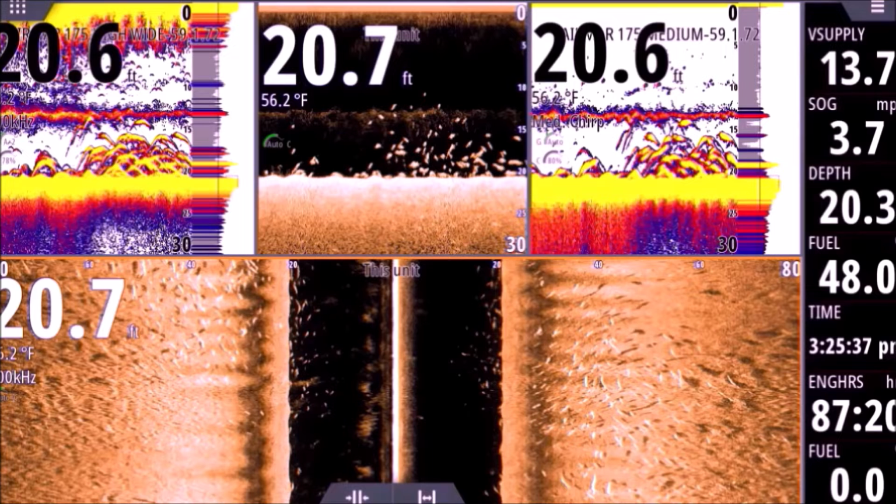Now, all of my transducers are chirp transducers, okay? Aside from the active imaging, which is a 3-in-1, which has high chirp, medium chirp, down scan, side scan, 200 kilohertz fixed frequency, and 83 kilohertz fixed frequency. Anytime you're going to see an Airmar transducer, or basically when I'm using 2D, most of the time it's going to be an Airmar chirp transducer, okay? The bottom panel is our side scan. We get that from our active imaging transducer as well. It's an 800 kilohertz, okay?